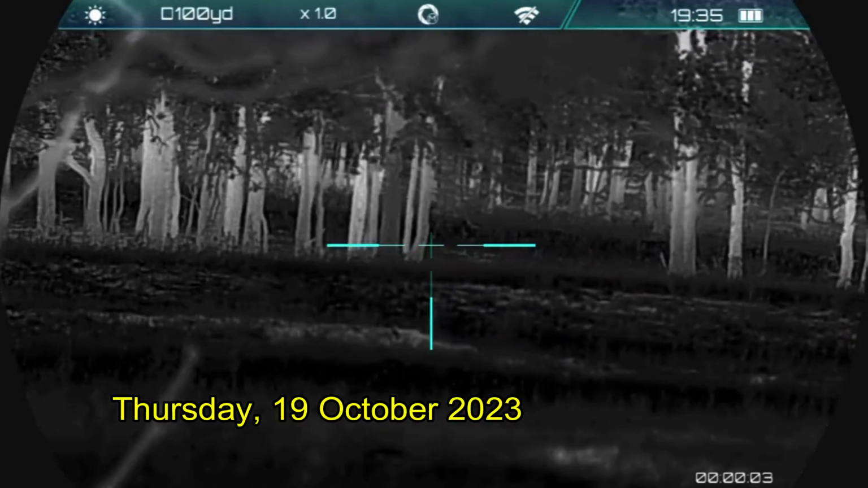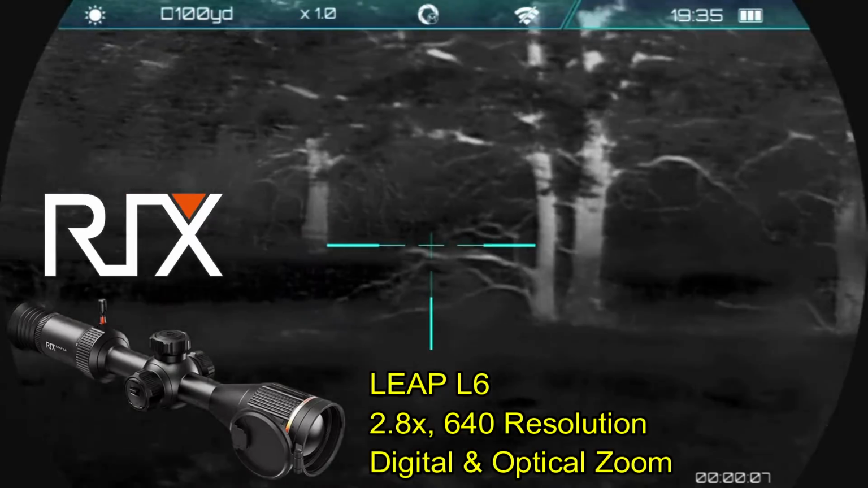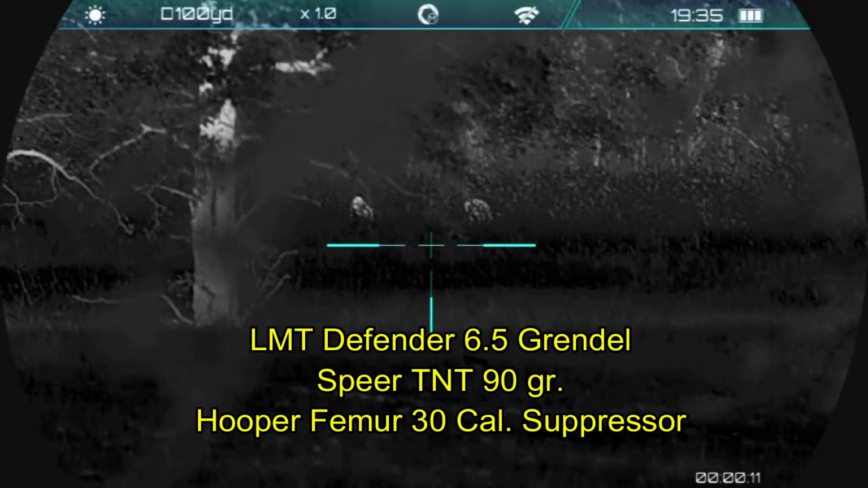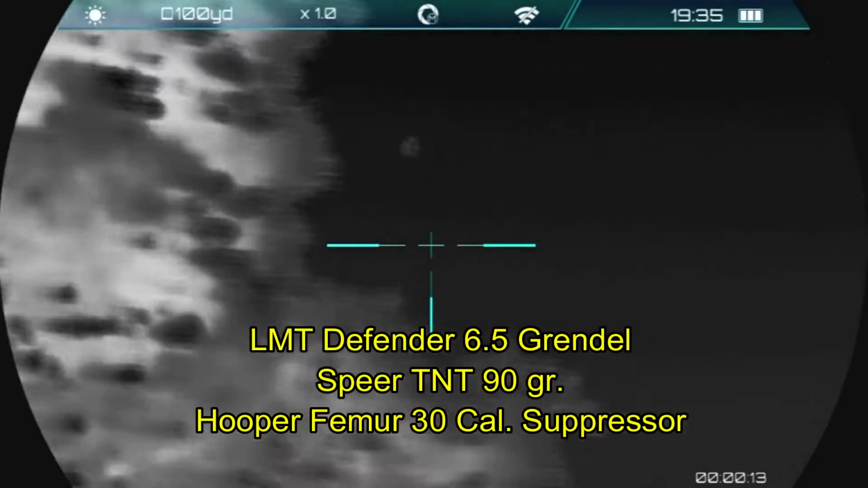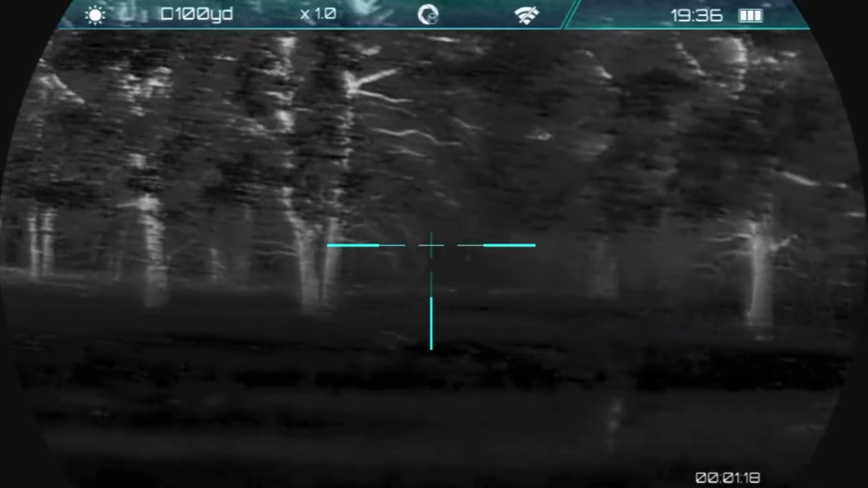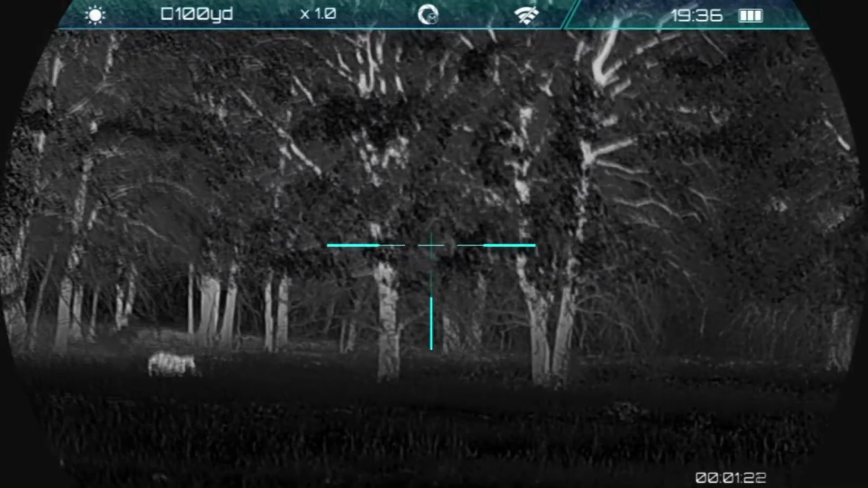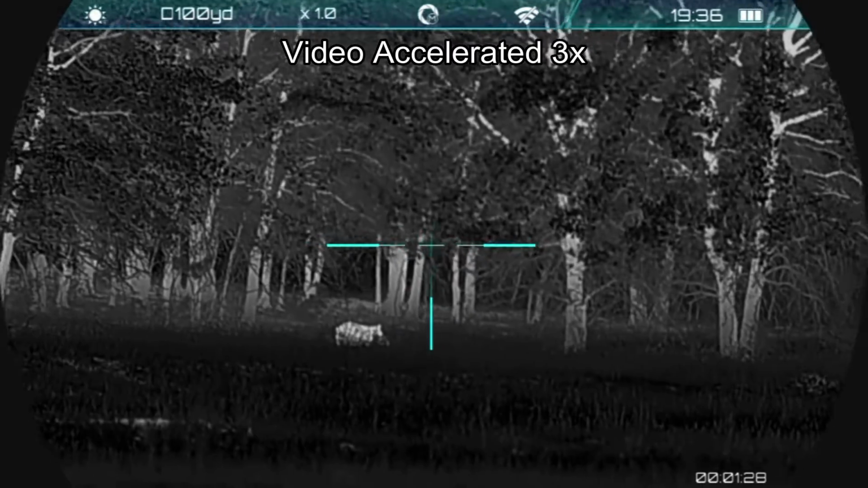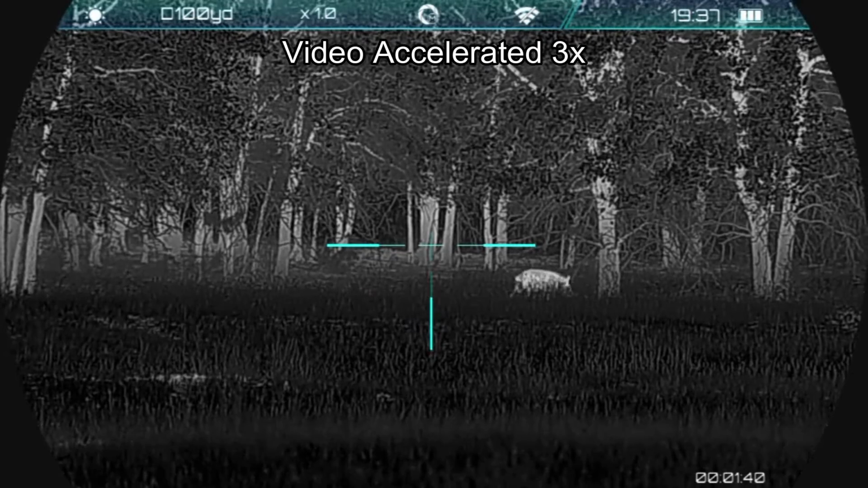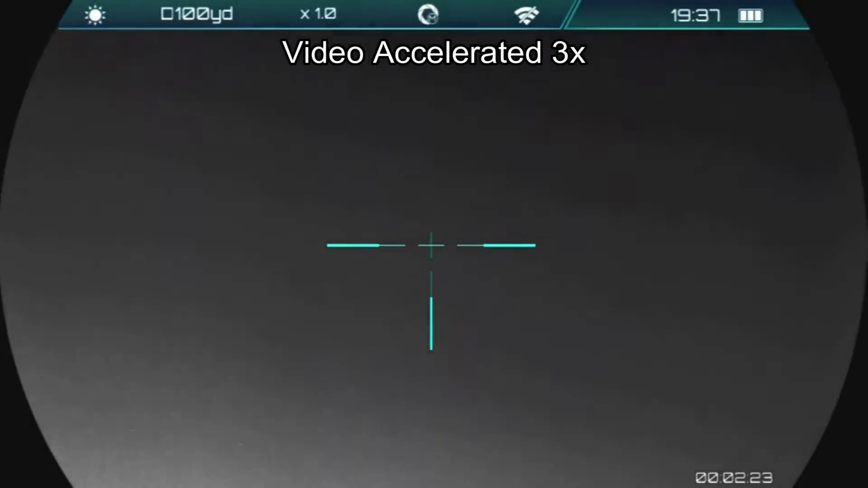We've now moved up to that tree line, and we're looking into a clearing in the woods. Ben here is using a RIX LEAP L6 thermal weapon sight. It's mounted on a 6.5 Grendel by LMT, shooting 90 grain TNT ammunition. And Ben is waiting for this trailing boar to join the rest of the group. There it goes, slowly making its way over to the other group.